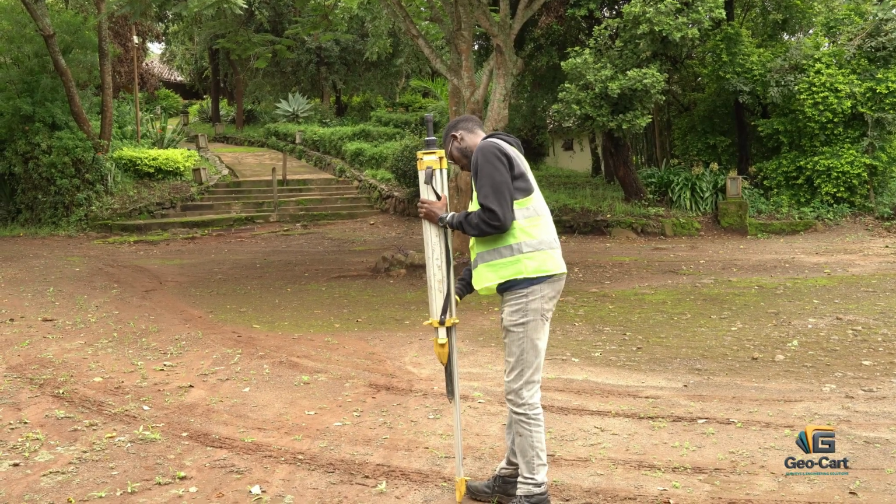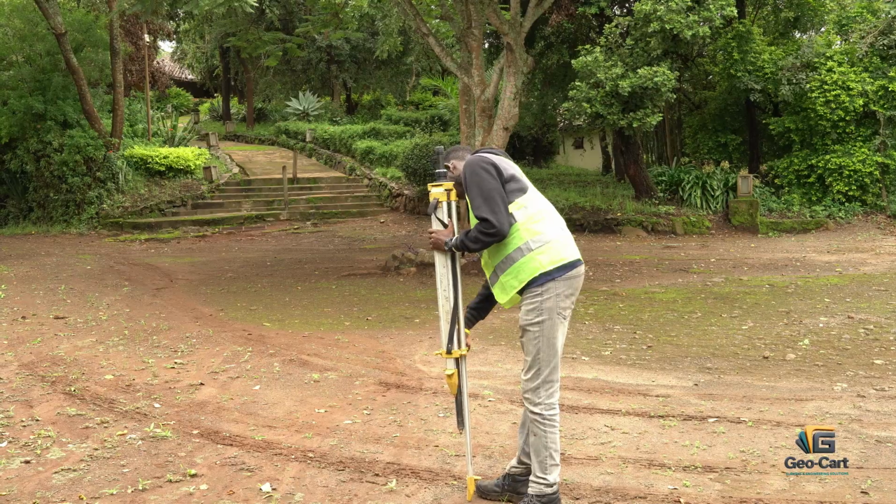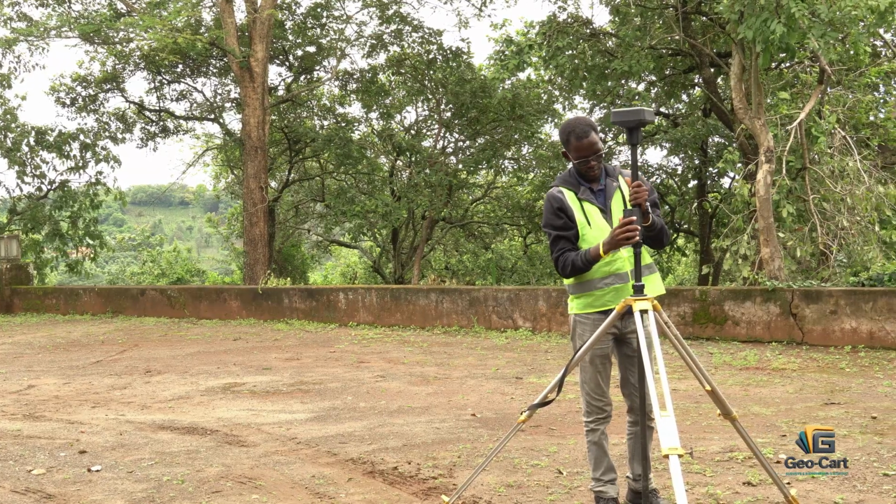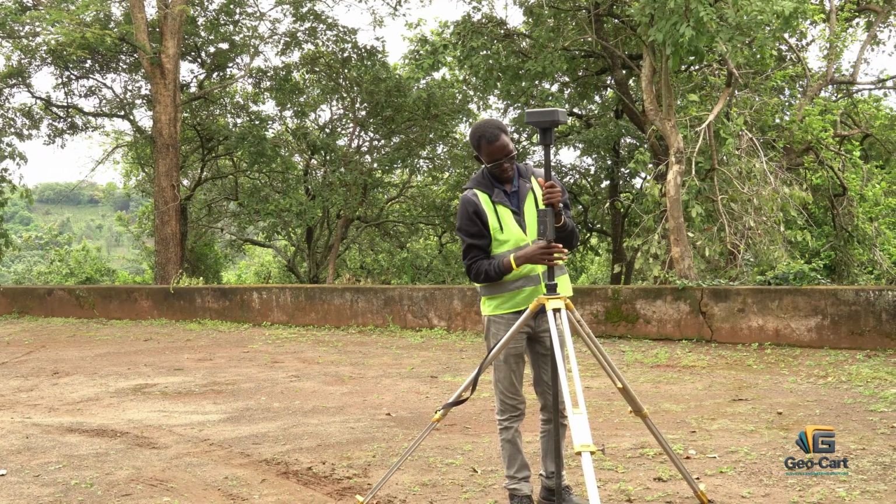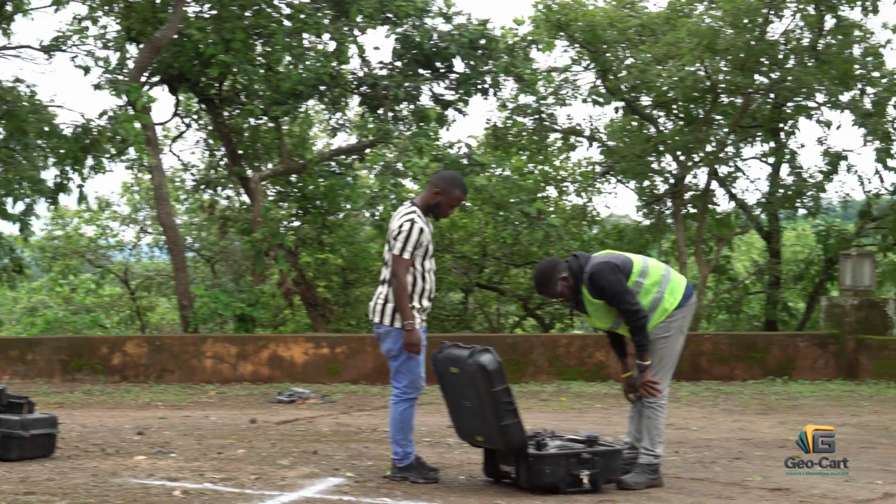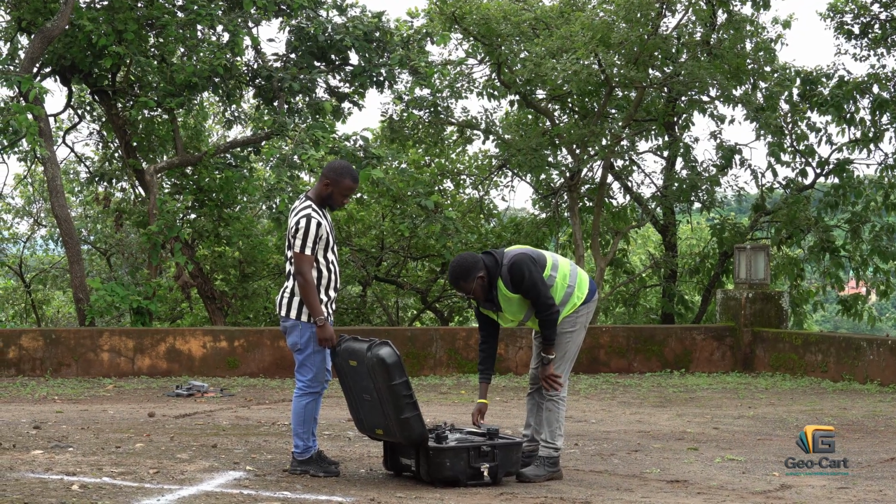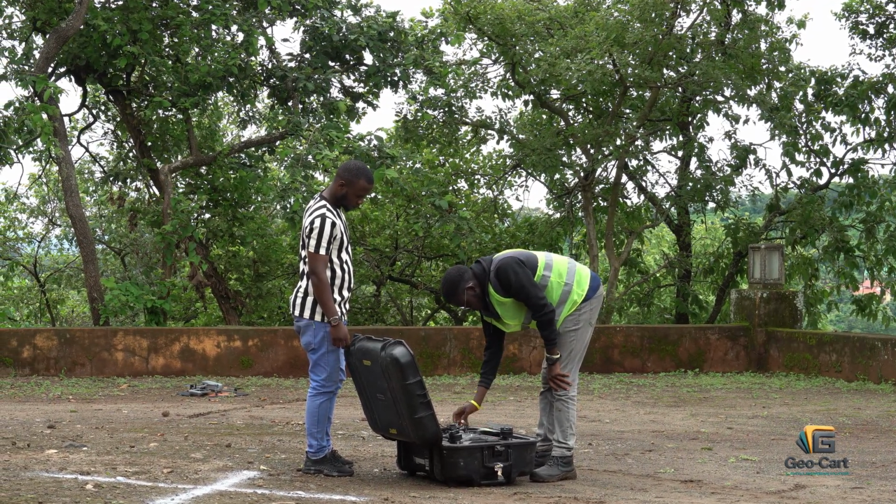To begin, our team established a GNSS receiver, collecting control points across the survey area. These reference points are critical for validating and strengthening the accuracy of the final outputs, ensuring that every detail on the map reflects the real-world ground truth.